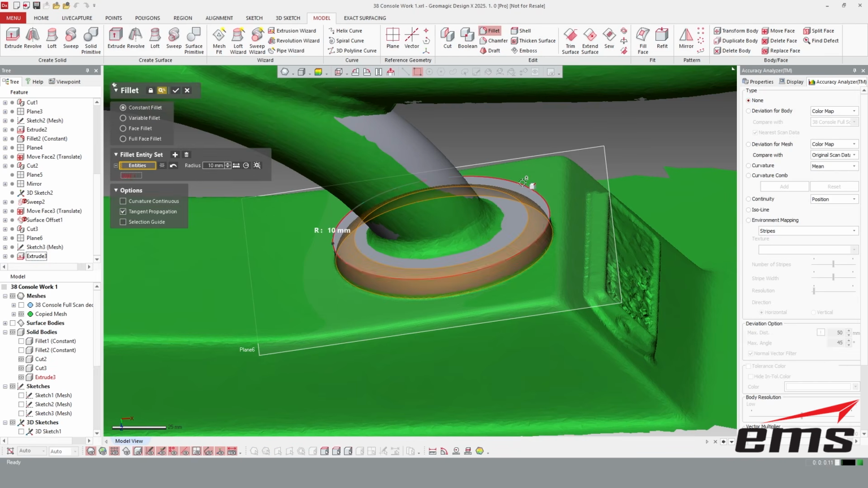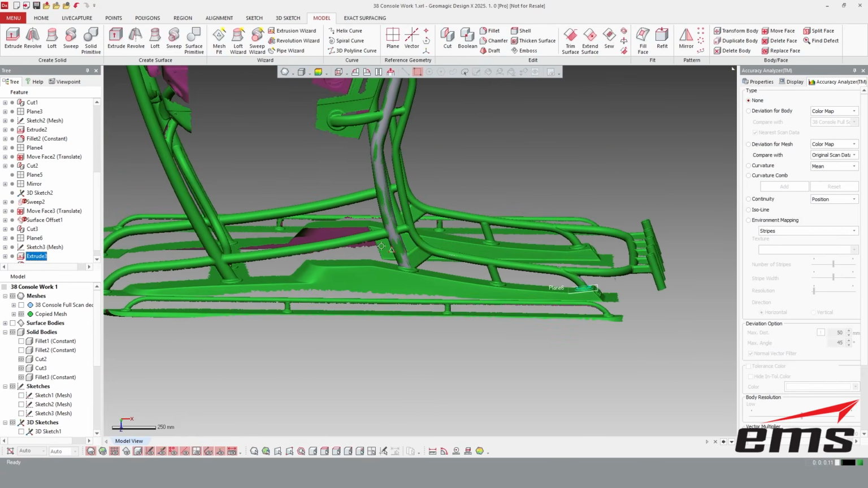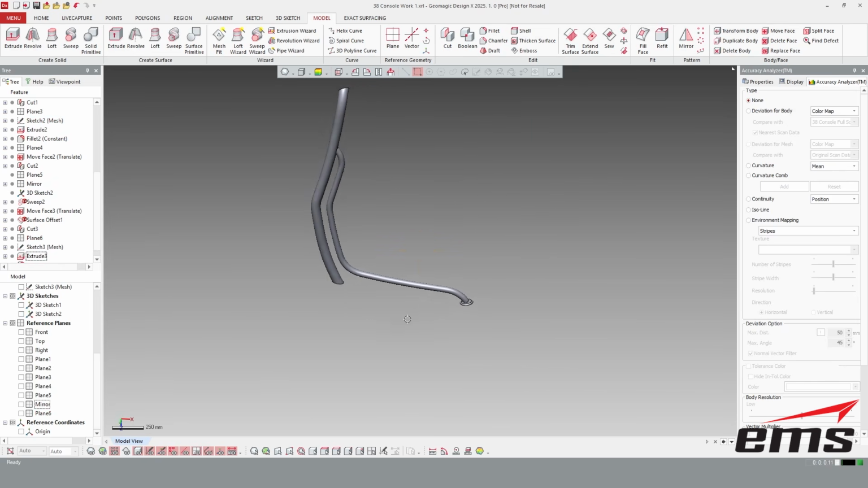And we're going to run that fillet. That'll remember what it was last time. Okay, there we go. So you can see in a matter of minutes, we've already built these two tubes. Okay, pretty good, right? Pretty good, pretty fast.